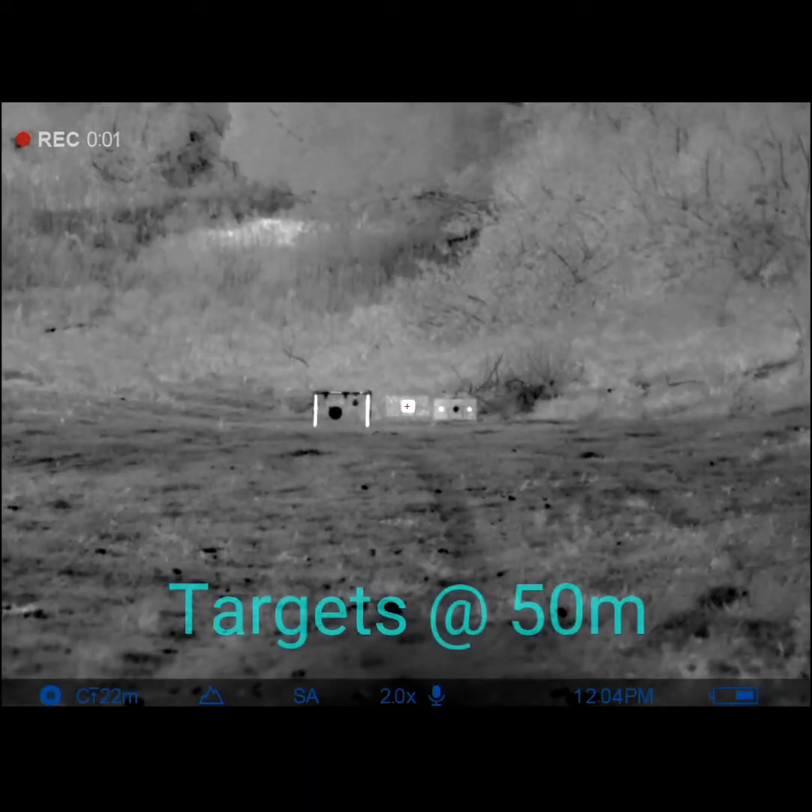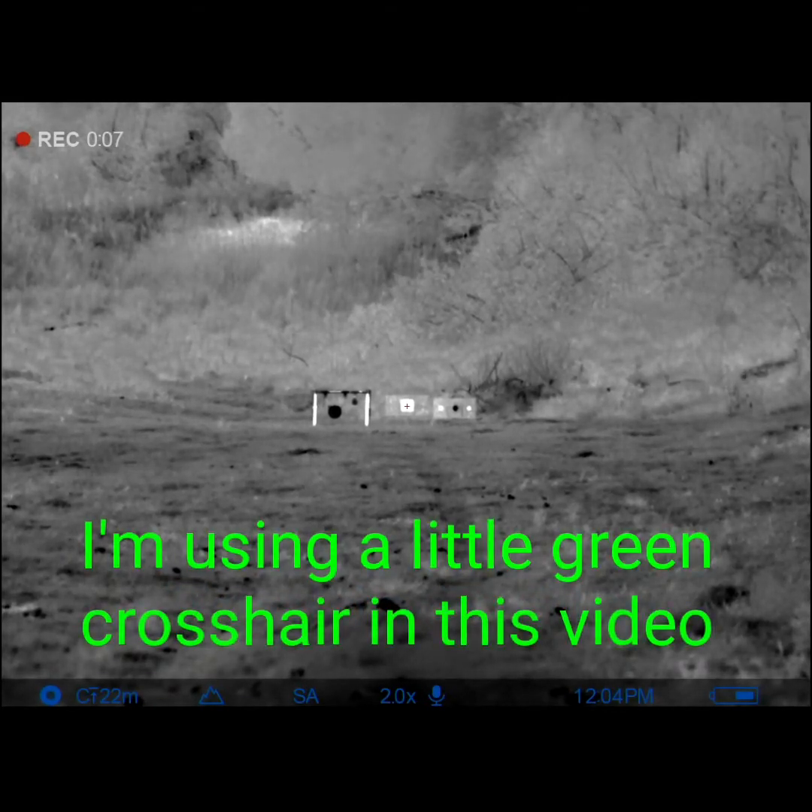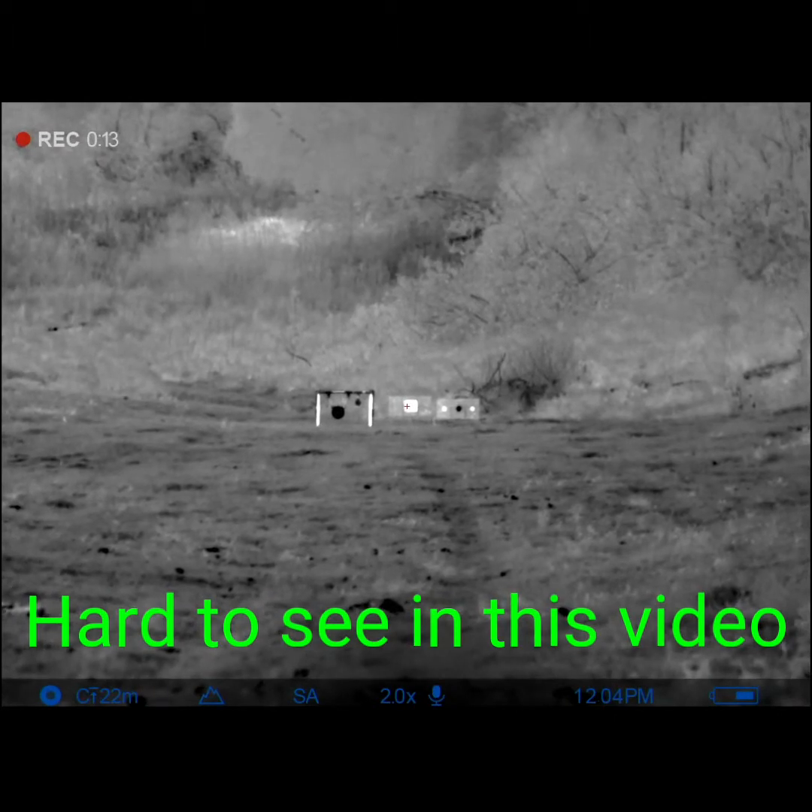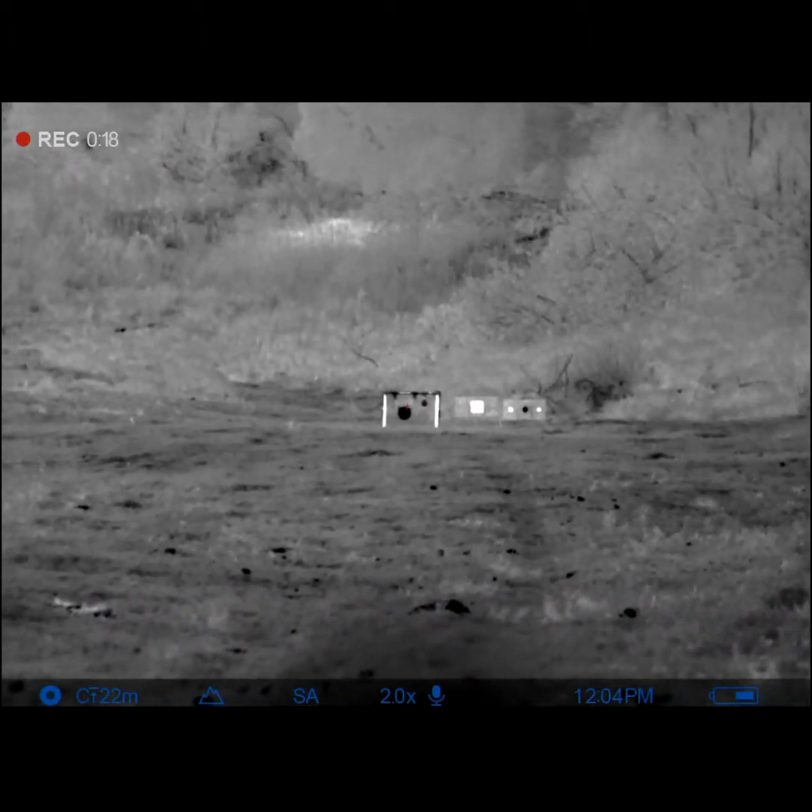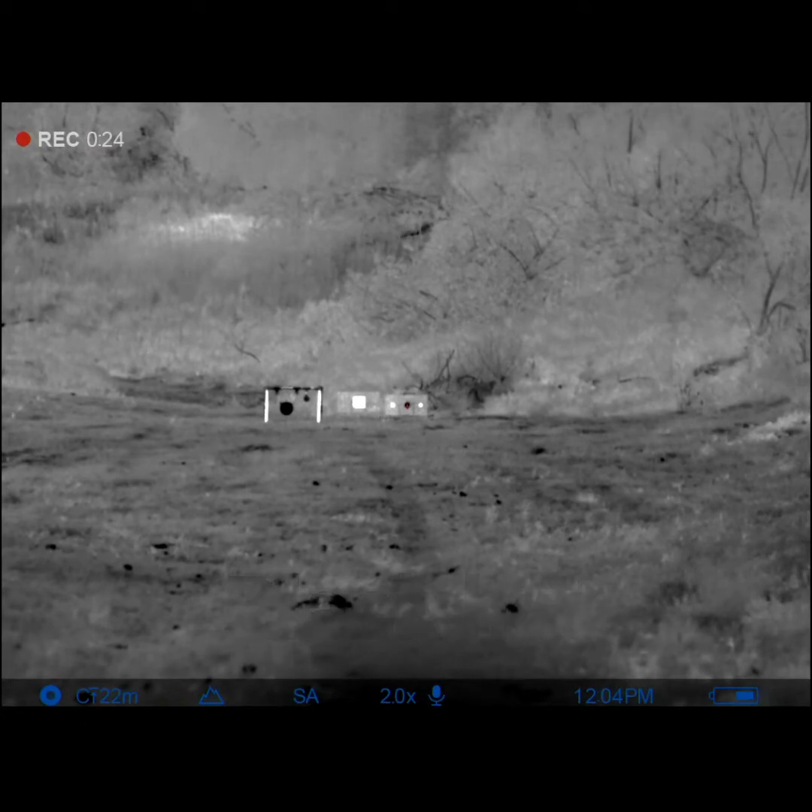Okay, so we're at 50 metres. You can see that the thermal target in the middle is really white, and the other two pieces of foil, they're very white. Now I'm on black hot, so they're actually showing up cold, and then you'll see that the gongs are showing up hot, and so is the heat pad.